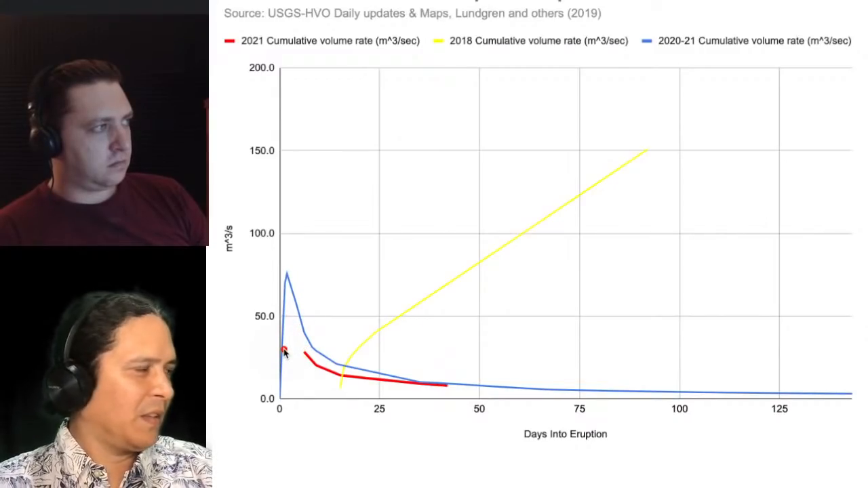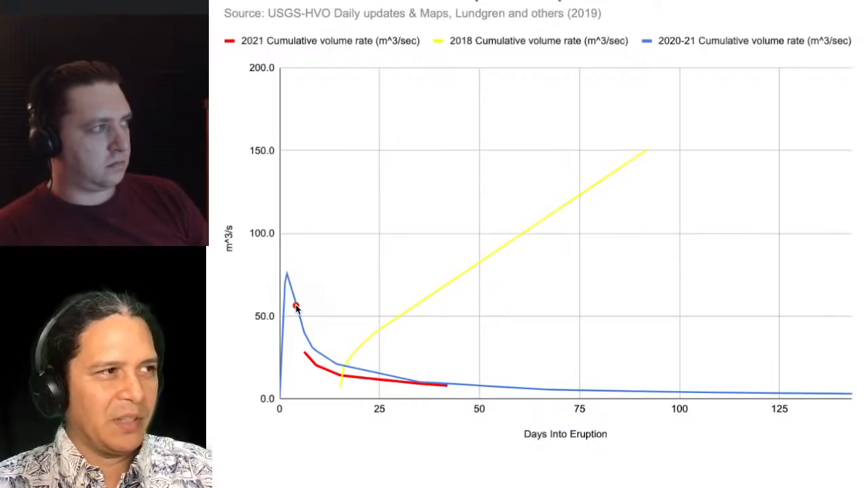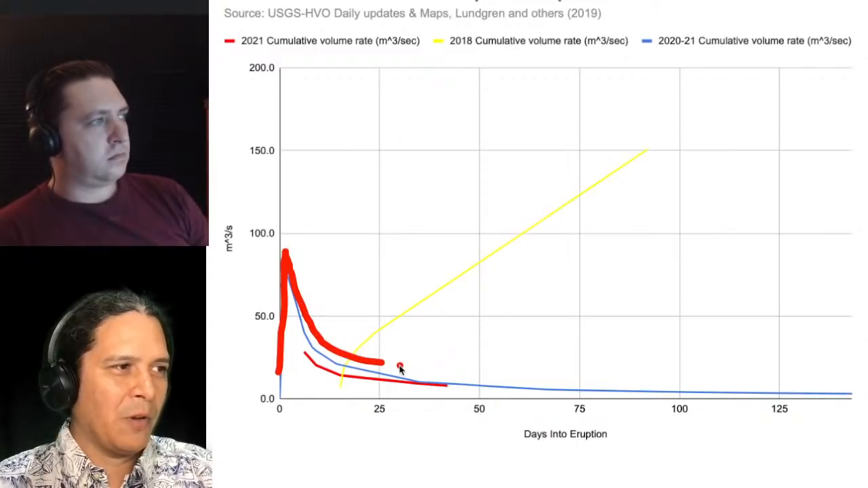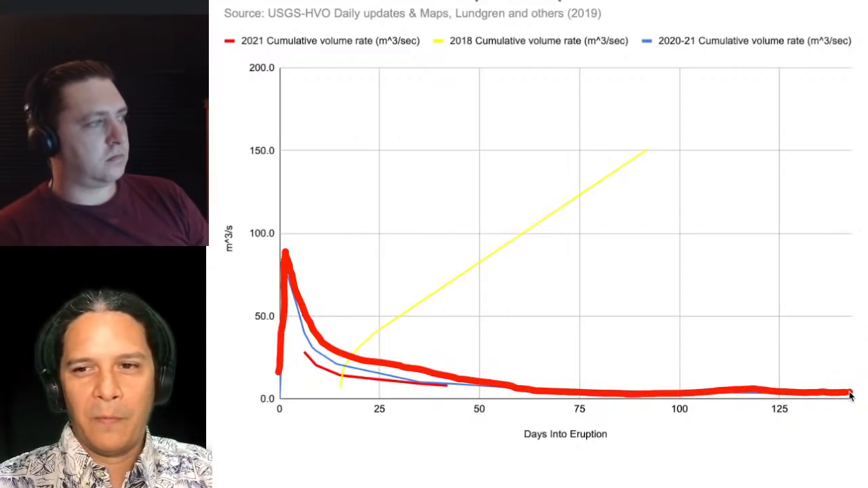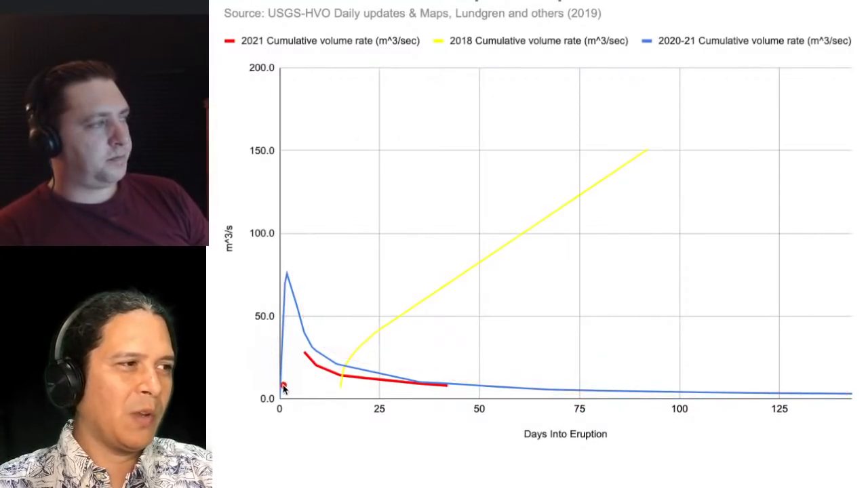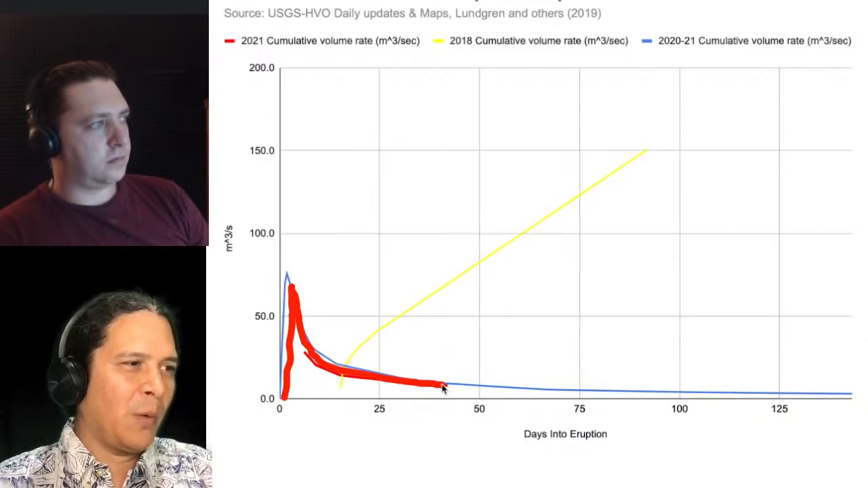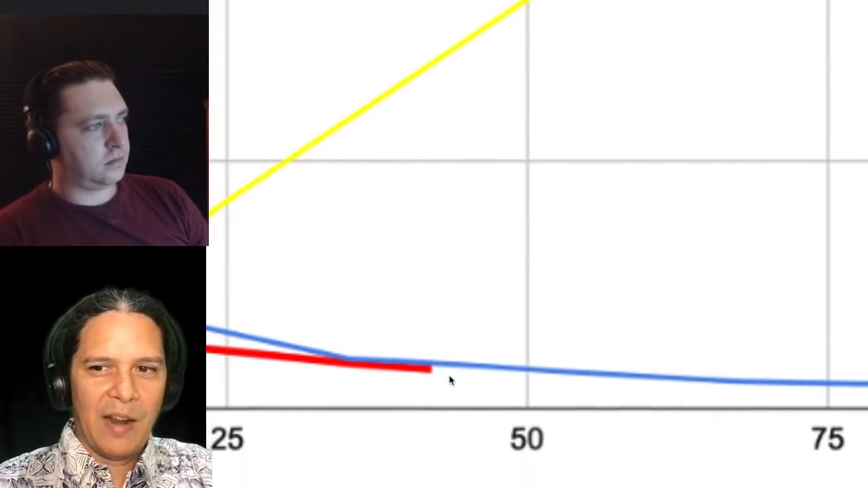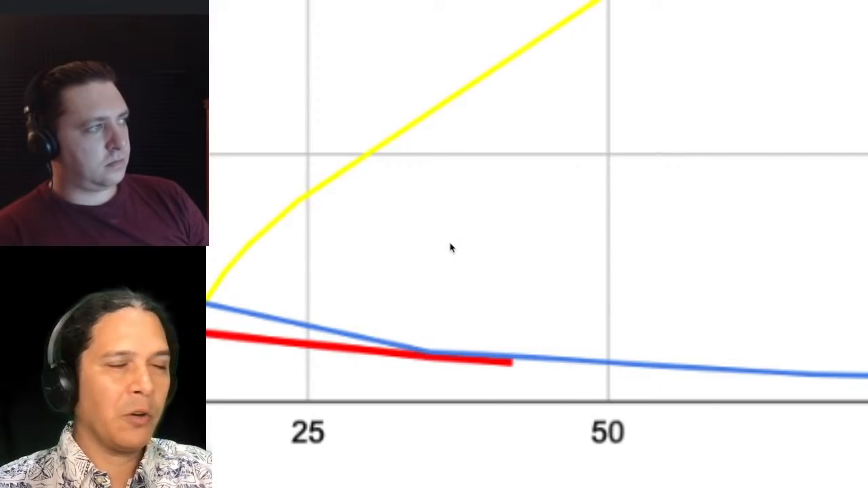For 2021, we don't have the data analyzed for the very beginning quite yet here. And even for 2020, it's a little bit suspicious what the actual number is, but we do know it peaks up higher and then comes back down, and tails off as the eruption goes on at a lower rate for weeks and weeks. And our eruption in 2021 is following that similar pattern, peaking early at some value and then coming down, and we're following once again almost the exact same value. Right there, we're essentially right on line, or almost exactly the same as what we saw for December 2020.